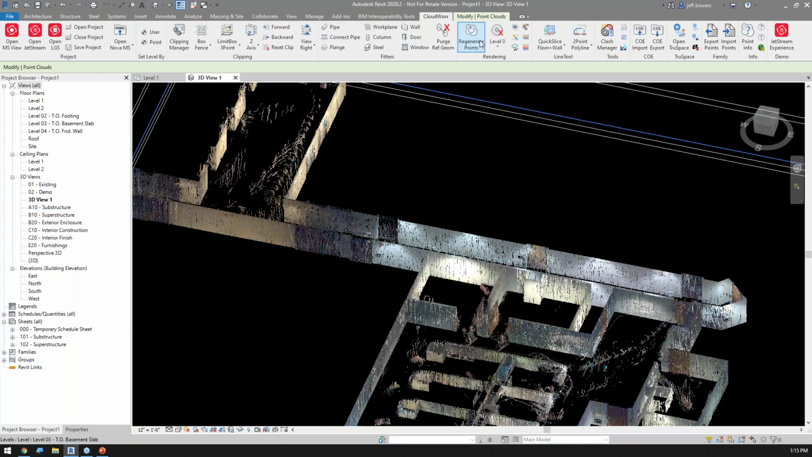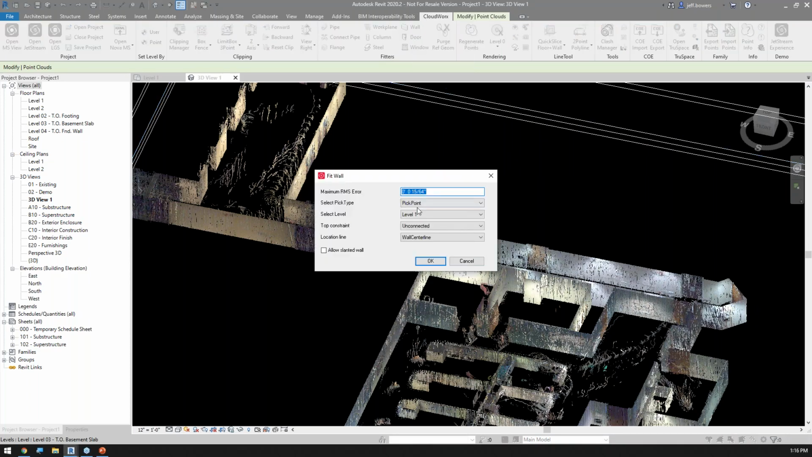For instance, on the CloudWorks tab, you're going to notice that I have a fitters panel, and I have wall. If I pick on wall, I can say, hey, this is what I want to use as my basis. So I could do a box, a pick point, polygon. I could select 2 points. Maybe I do select 2 points.